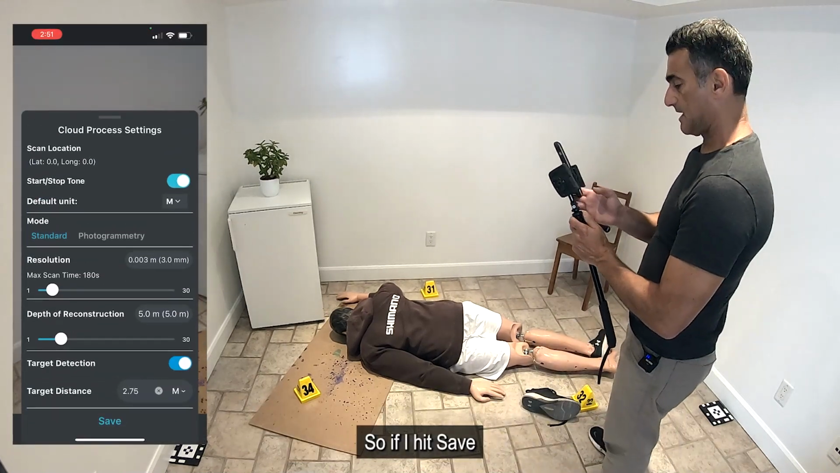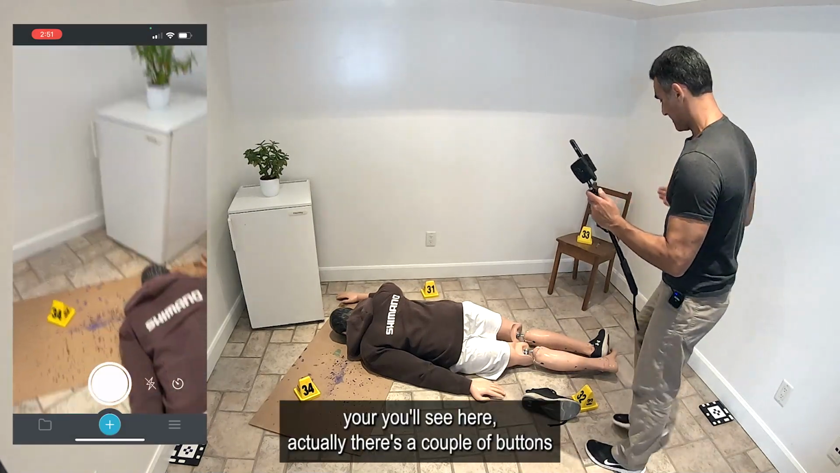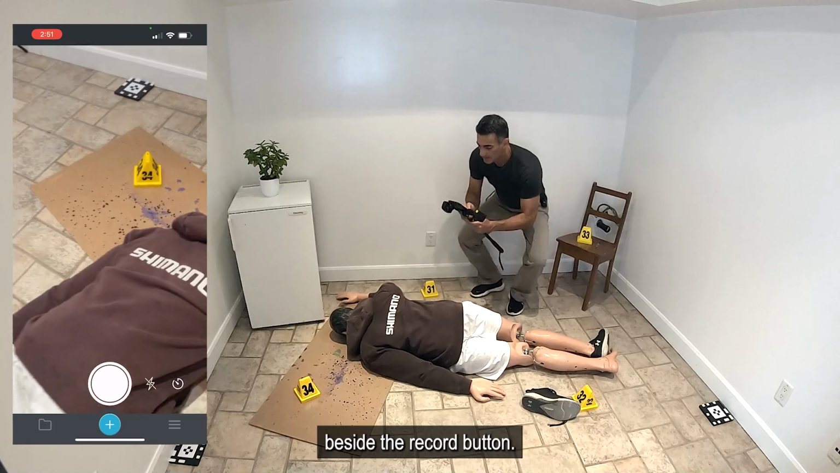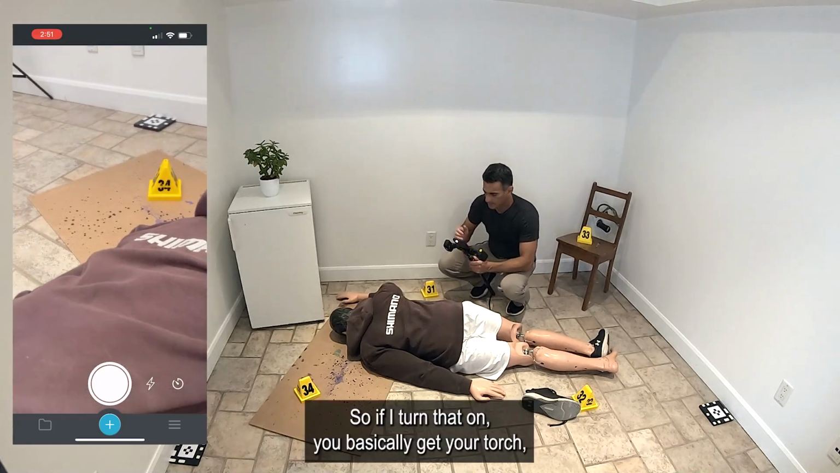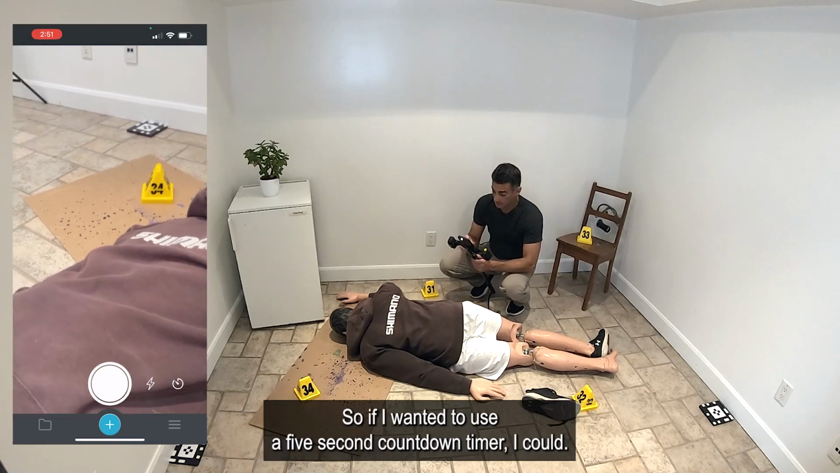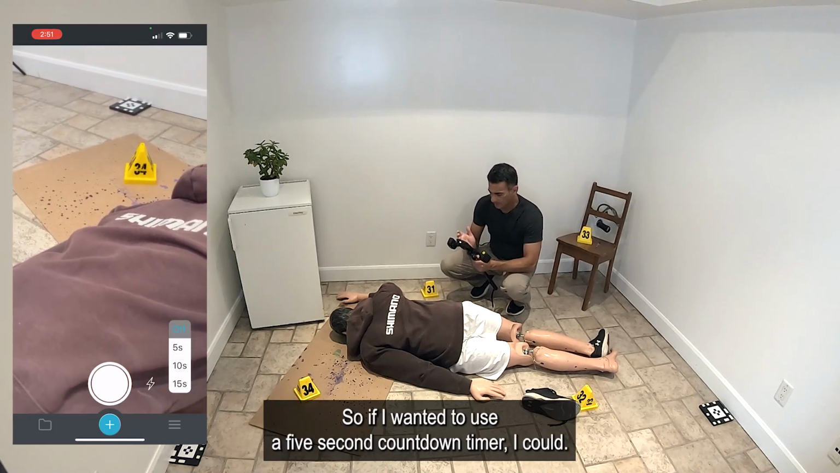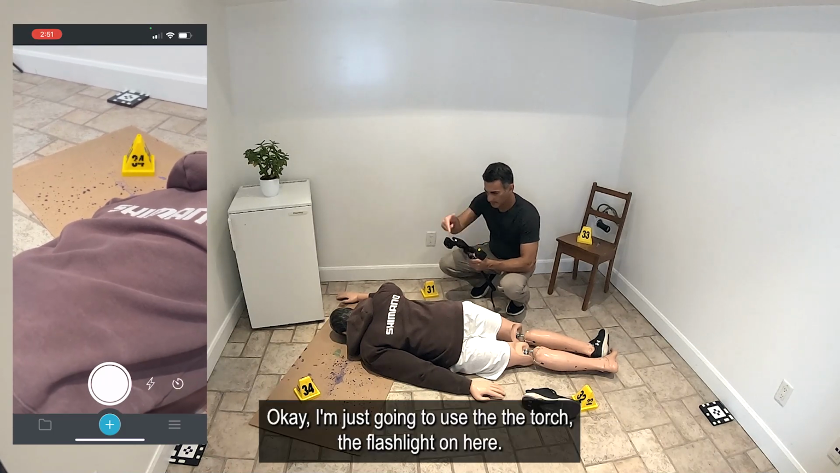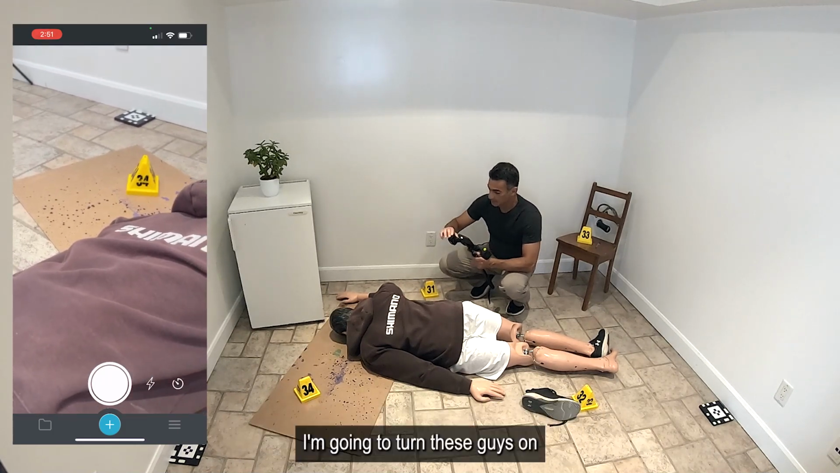So if I hit save, you'll see here, actually, there's a couple of buttons beside the record button. One of them is actually a flash. So if I turn that on, you basically get your torch, your flashlight on. And the other one is a timer. So if I wanted to, I could use a 5-second countdown timer. Okay, I'm just going to use the torch, the flashlight on here. I'm going to turn these guys on.